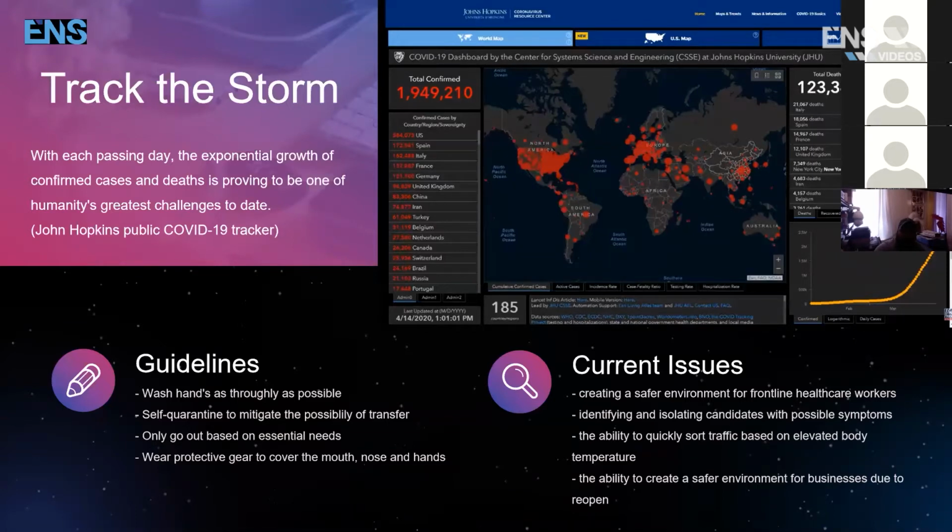We want to be efficient. We want to get the people who are not infected as far away as possible from those who are. We want the ability to quickly sort the traffic based on elevated temperatures with alerts. This system does that. But more importantly, the future projection, again, is the ability to create a safer environment for businesses due to reopen.